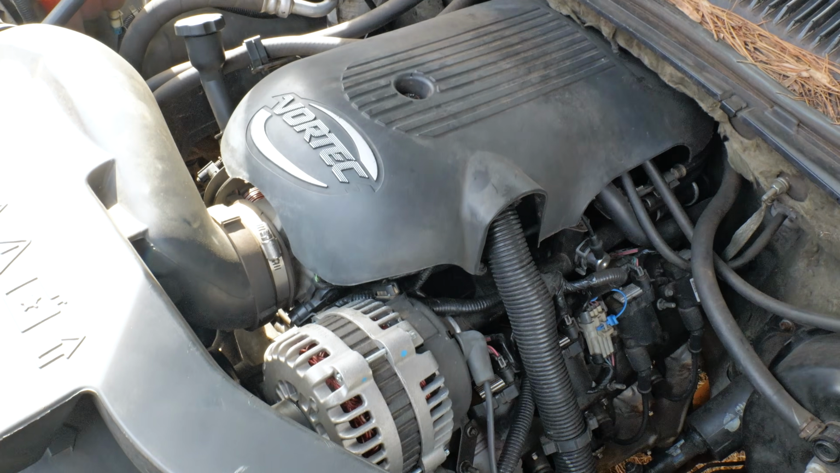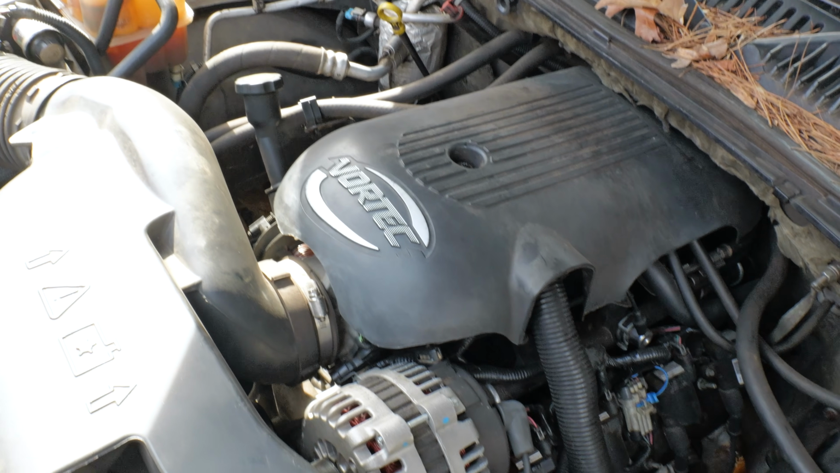It's better on a cool engine, right? Because current passing through anything is gonna heat it up, the wire's gonna heat up just enough so that we can see it with this. But if you went to touch it, probably wouldn't be able to tell that it's hot. But when we can see the temperature, we can get in there and trace it back and figure out what is draining our battery. So we got a super hot engine right here, Vortec.